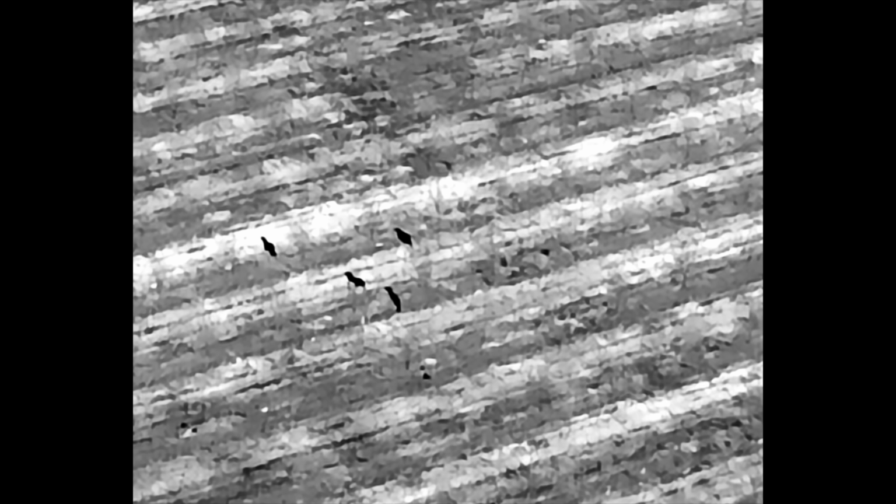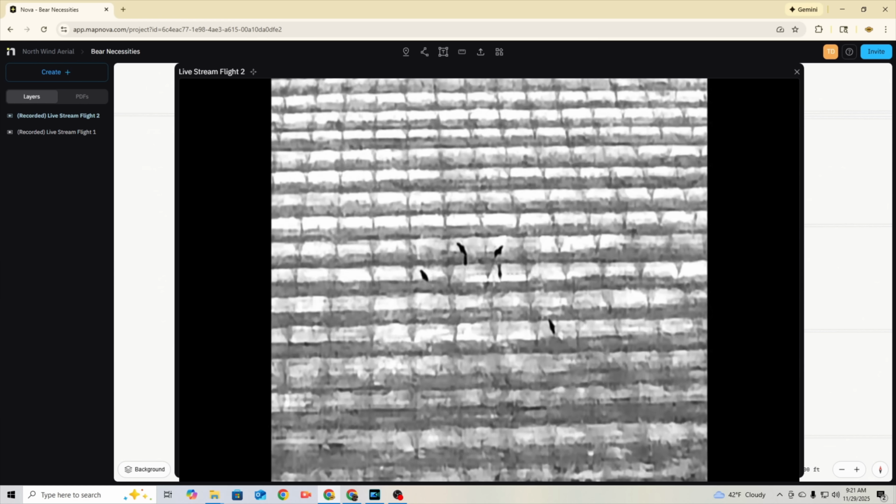So yeah, sorry that the ending to the story is a little anticlimactic, but I figured it'd be really good to share to, A, give you an idea of what deer might look like through a thermal imaging scope, or what bears might not look like through a thermal imaging scope, but also to give you an idea of how important features such as live streaming and spotlights on drones are. The infrared is not infallible, and I have several videos planned on talking about this, flying at night without using the infrared.